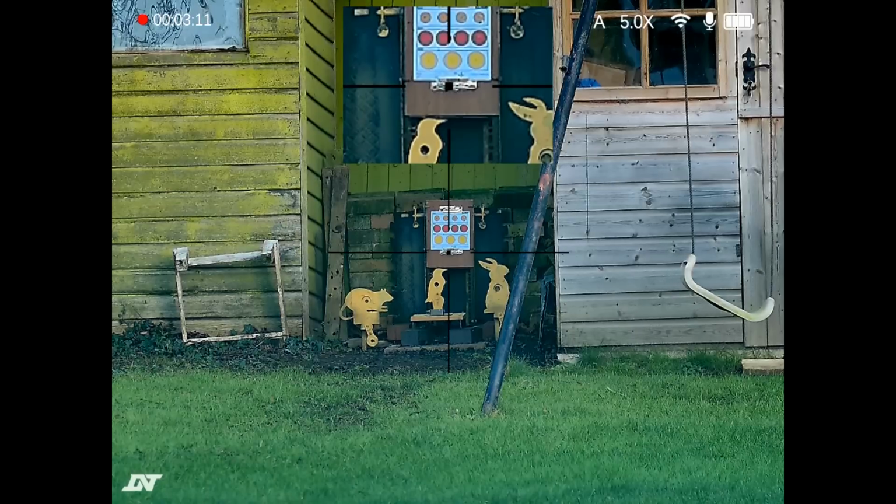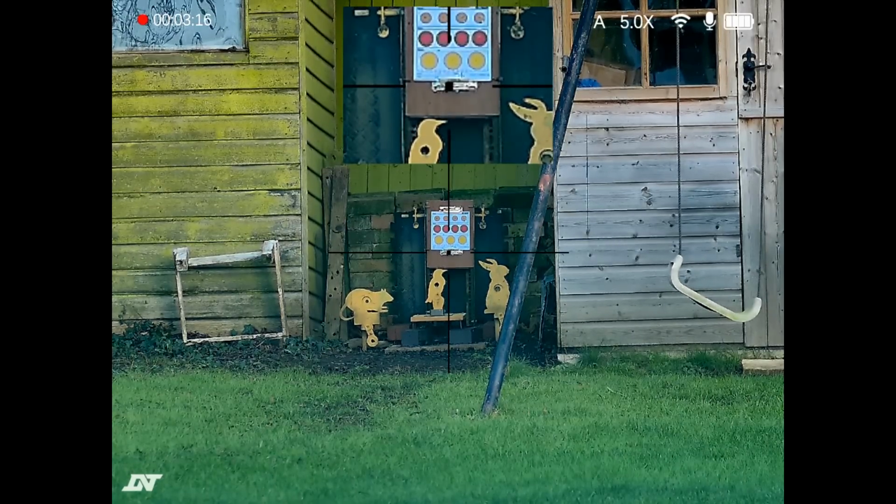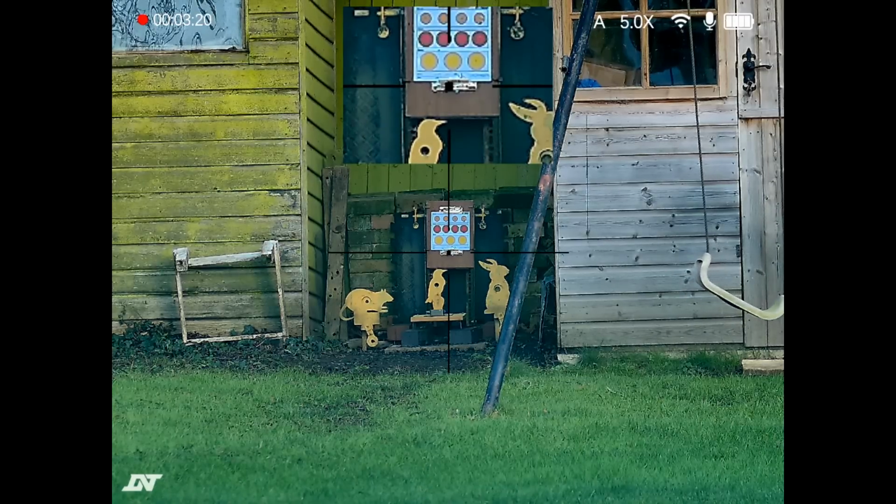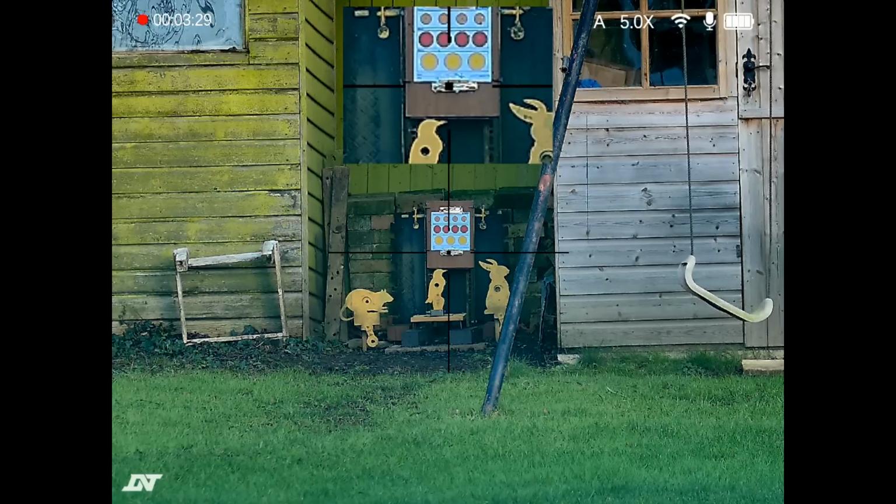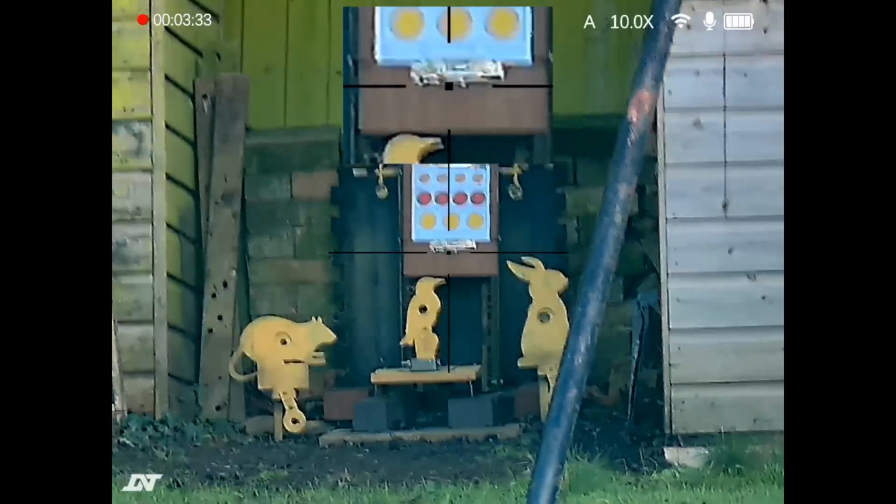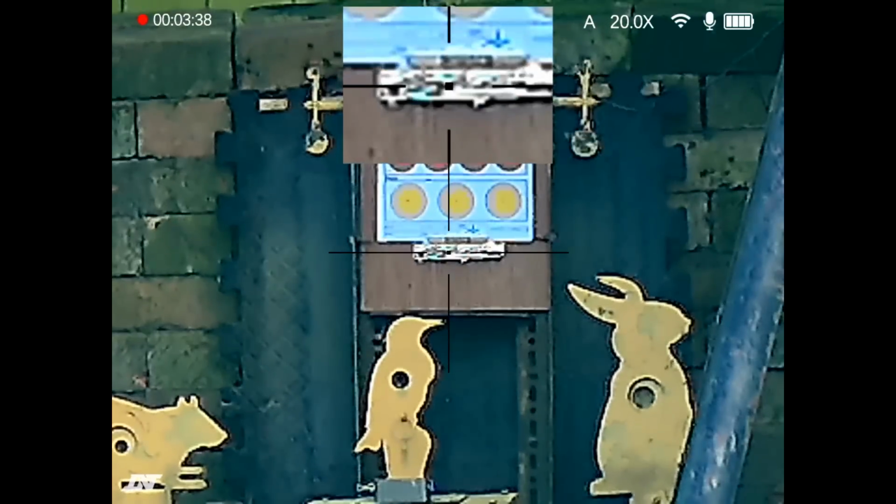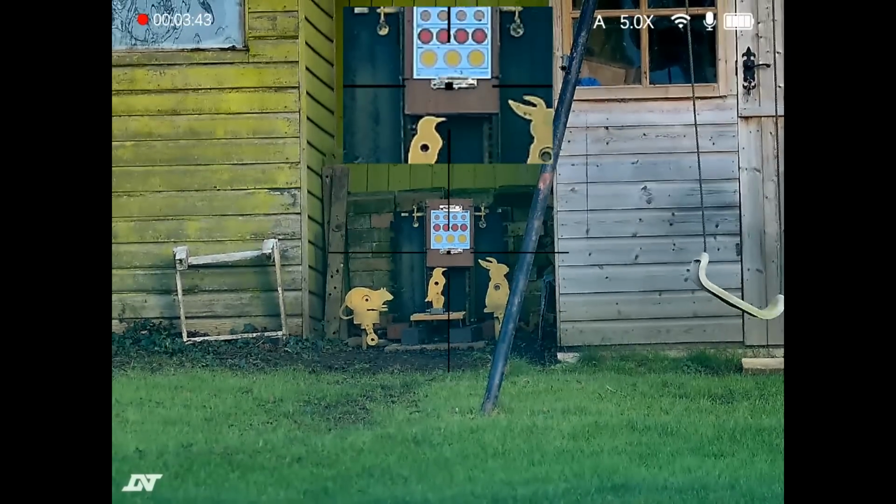And because we're in digital mode, the picture in picture uses the same scope as the main screen. So we're showing digital daylight mode in the picture in picture as well as on the main screen, and it's giving you 2 times the main screen magnification. So because we're on 5 times mag, the pip screen is showing us at 10 times mag. And just to show how that goes up, I will go up through the mag, and you'll see we go up to 20 times. The pip is now at 40 times. So we back down again.